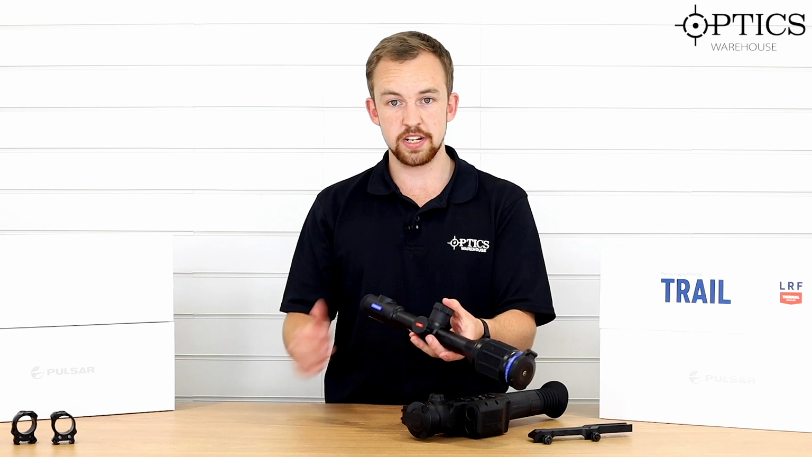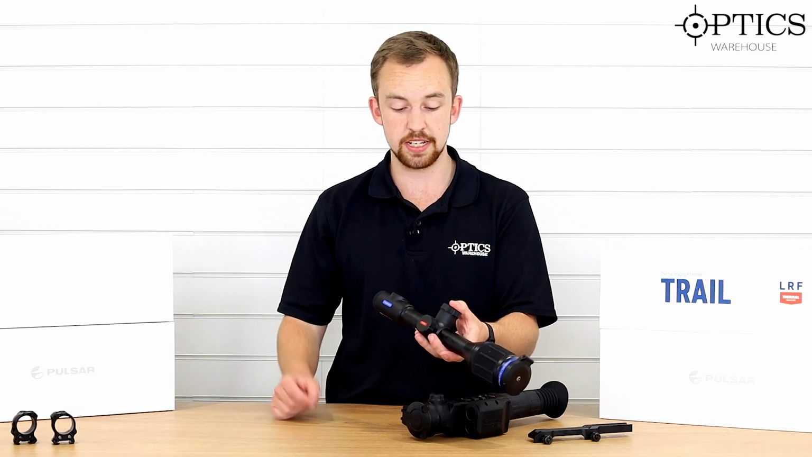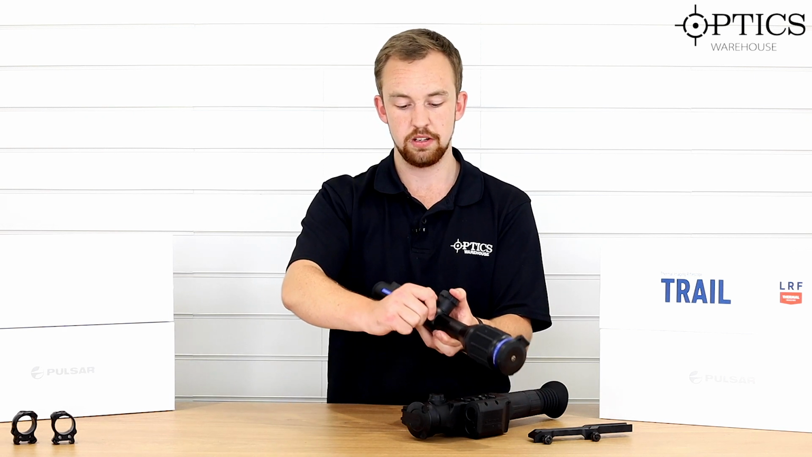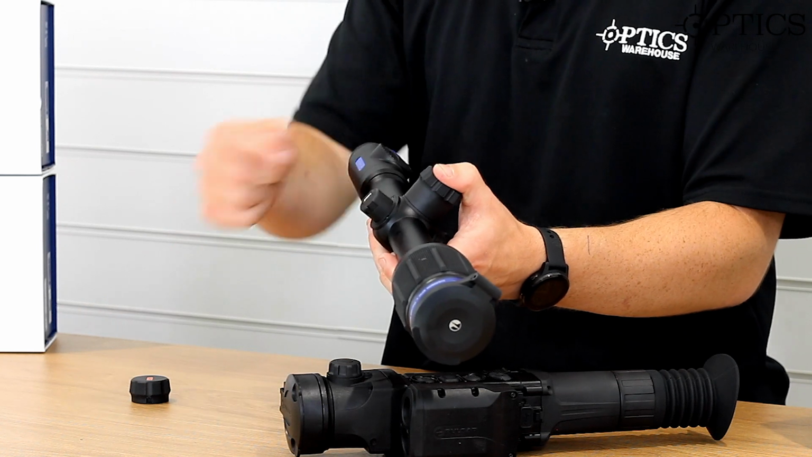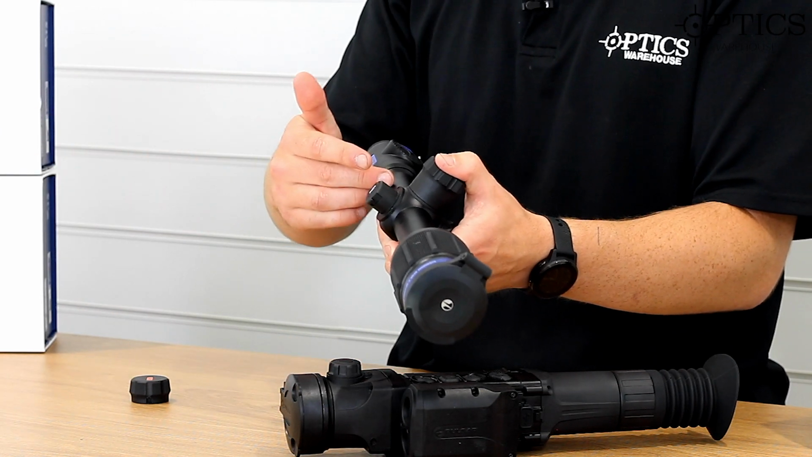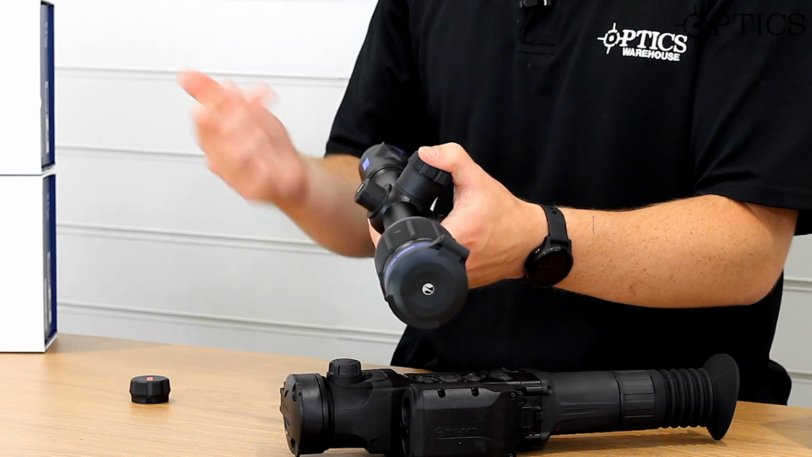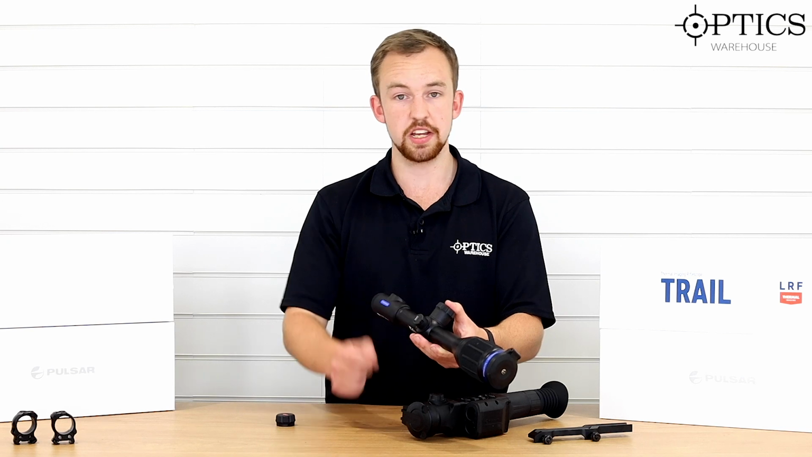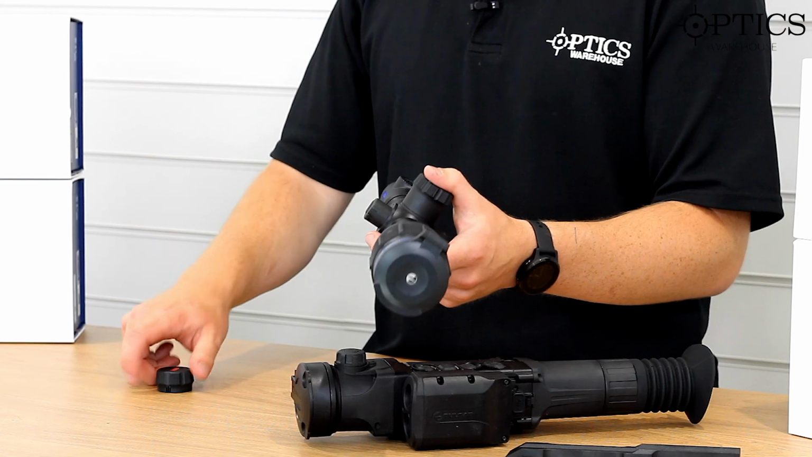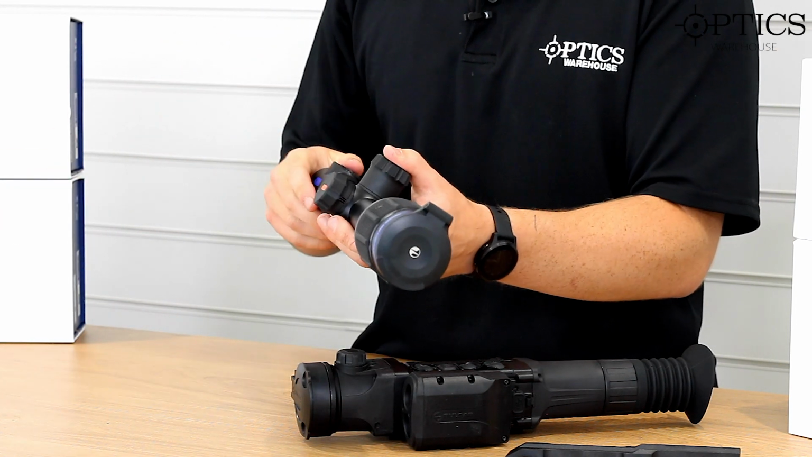On the side, on your windage turret, where it actually says which variant of the Thermion it is, in this case obviously it's the XP50, again simply click off, take it off, and there you have your micro USB socket. And that way you can charge your scope with the internal battery that's built in just in between the turrets and the ocular, or you can transfer your data using the cable that comes with the Thermion across to your computer. And then this cap just clicks back on, just like that.